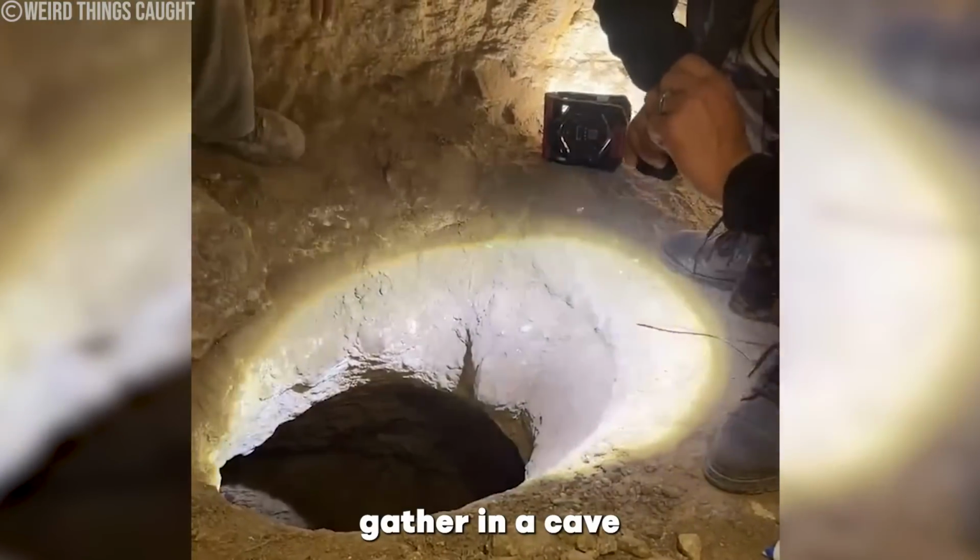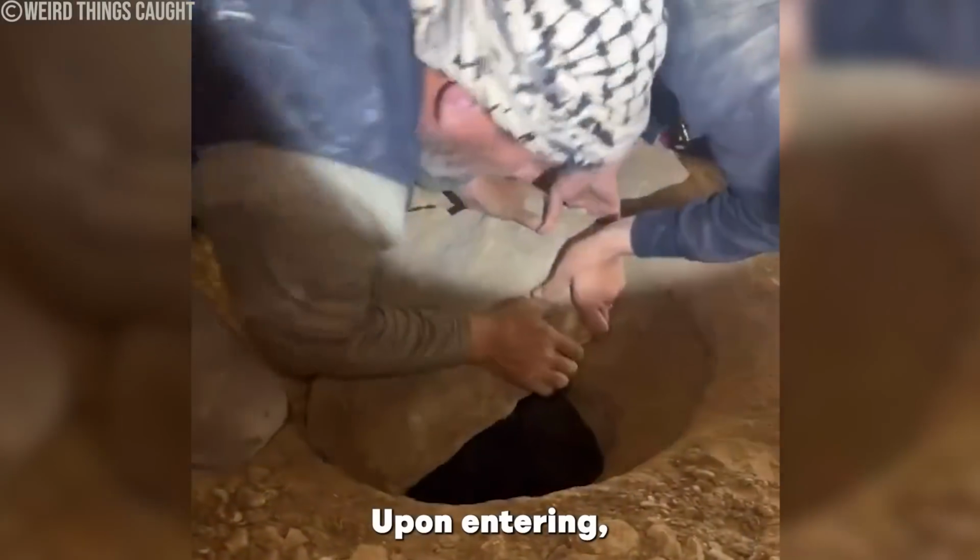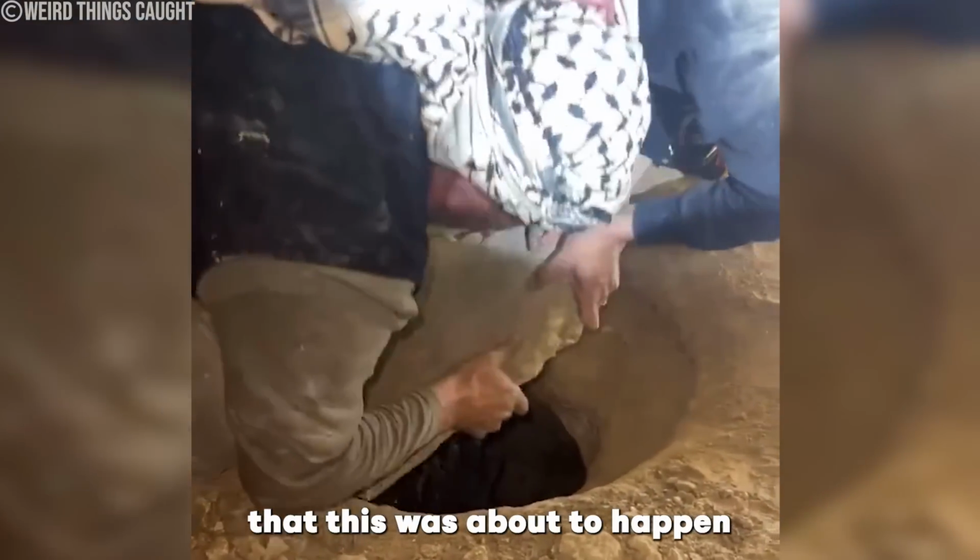A bunch of men gather in a cave after rumors of paranormal entities spread in the village. Upon entering, they didn't expect that this was about to happen next.